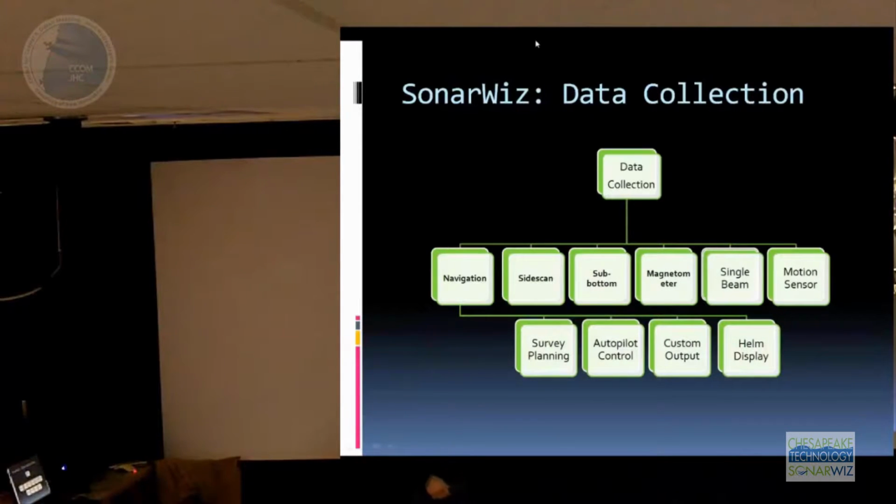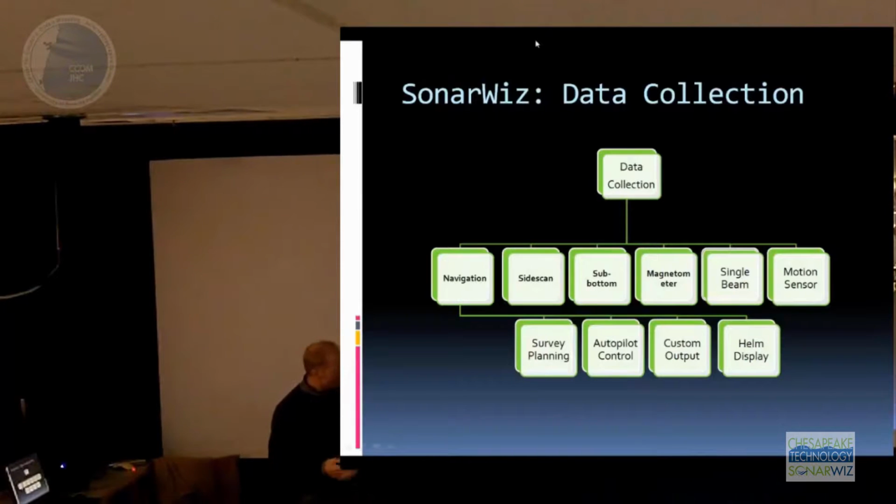There's a whole navigation section that allows you to do survey planning. Just last week at NAVO, we released our autopilot control, so now you can set up your survey in SonarWiz and output the autopilot messages and actually drive the survey lines. And custom outputs, so if you want to send data to another application like HiPAP or Sonar Pro, you can do that with our custom outputs. And then we have an older helmsman's display, which is an old version of SonarWiz that is just like SonarWiz, except it doesn't display sonar data.